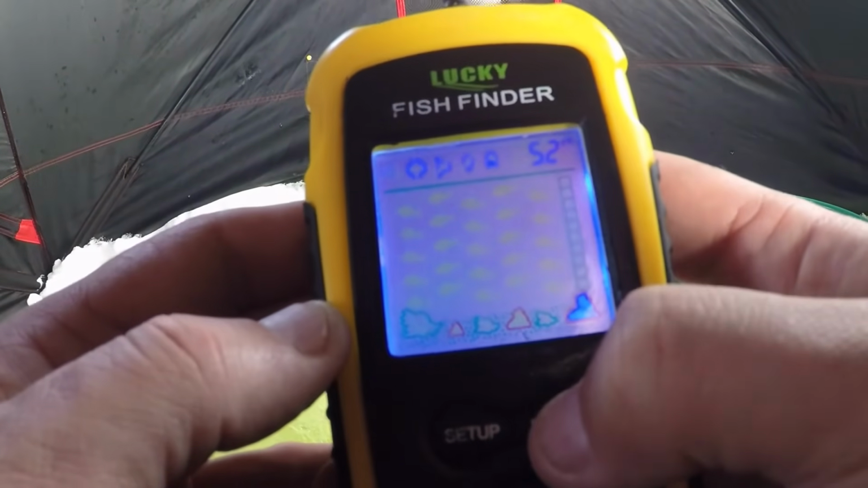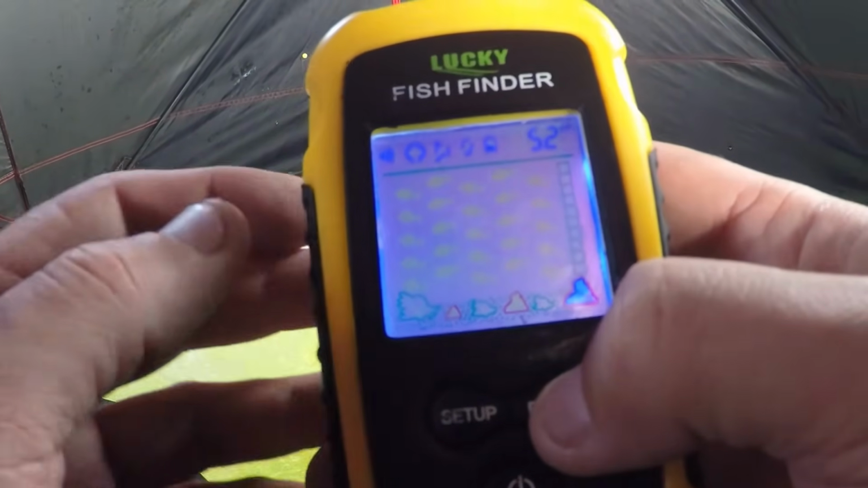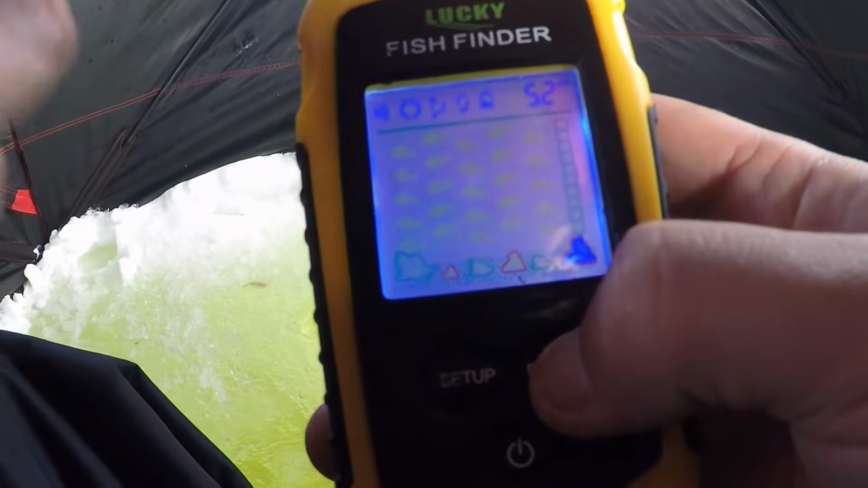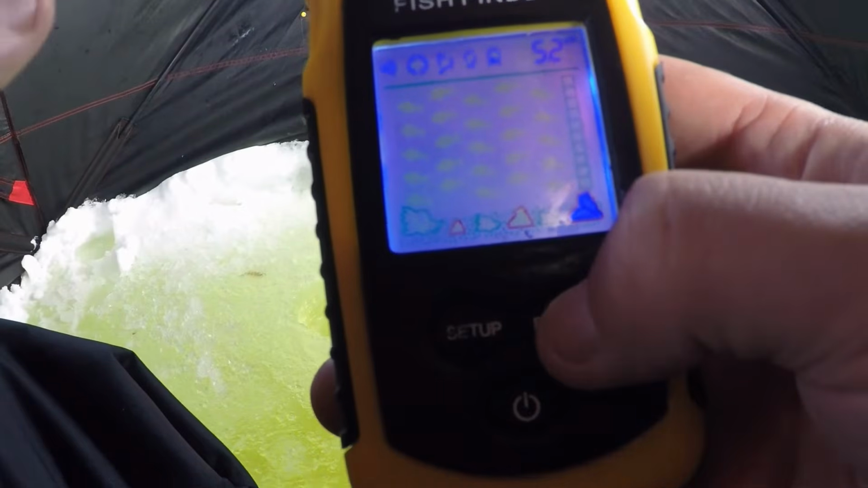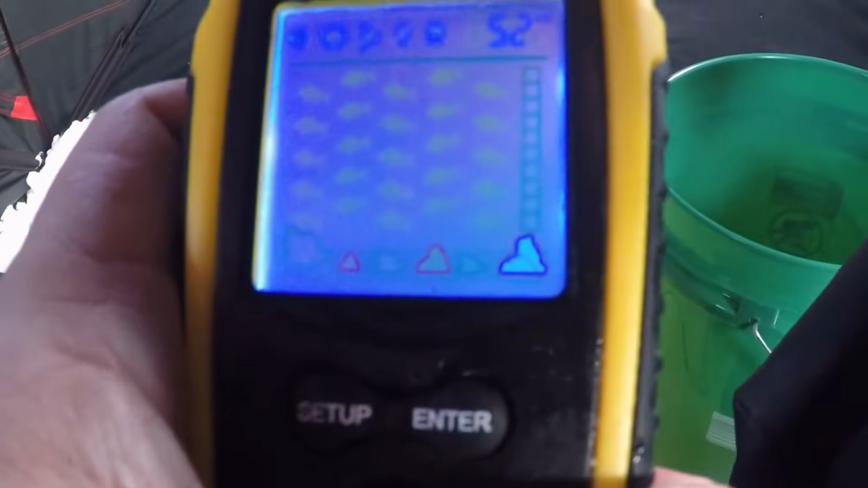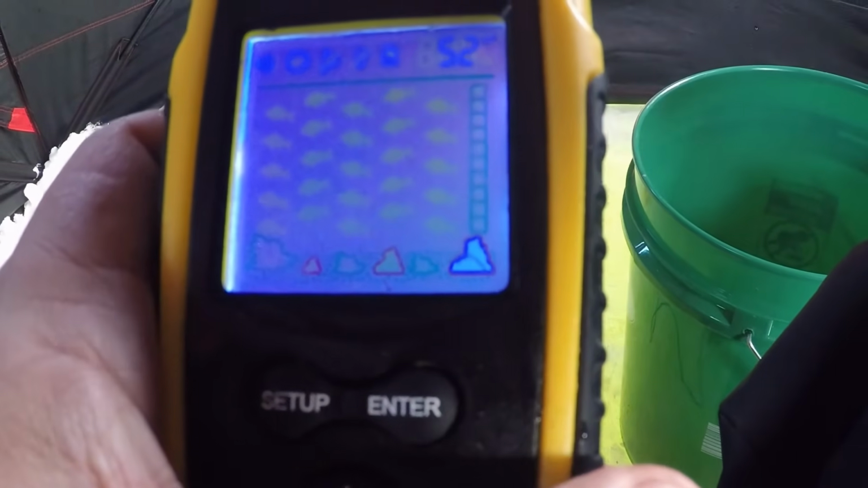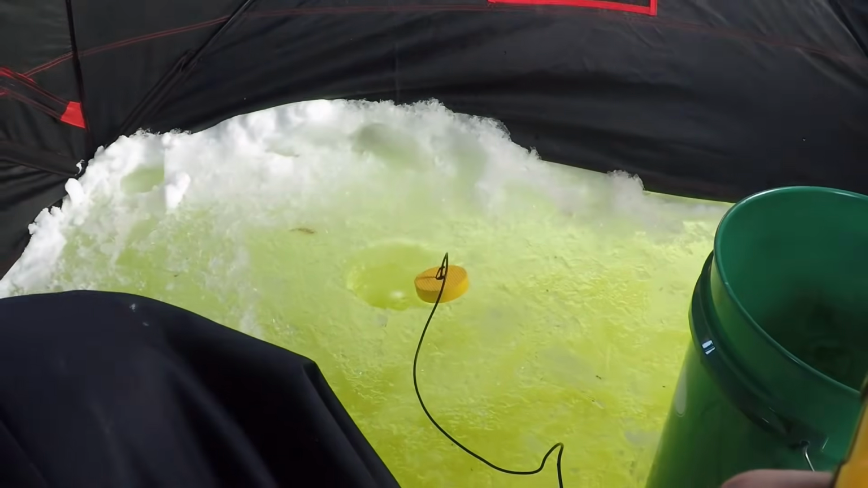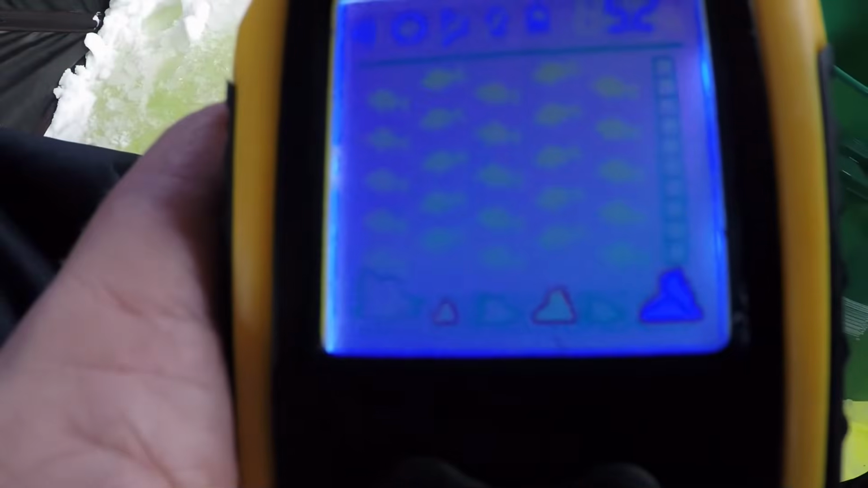Depending on your water clarity, depending on a lot of other things, you may have to mess with that. But again, even though I'm ice fishing, I do not want this thing sounding off every time I move my jig, so I turn it to where that doesn't happen. So as you can see, I'm on 4. I've got a 1/64th in there, not doing anything. I don't know if you can see what I'm doing here. Not setting it off, which is great.